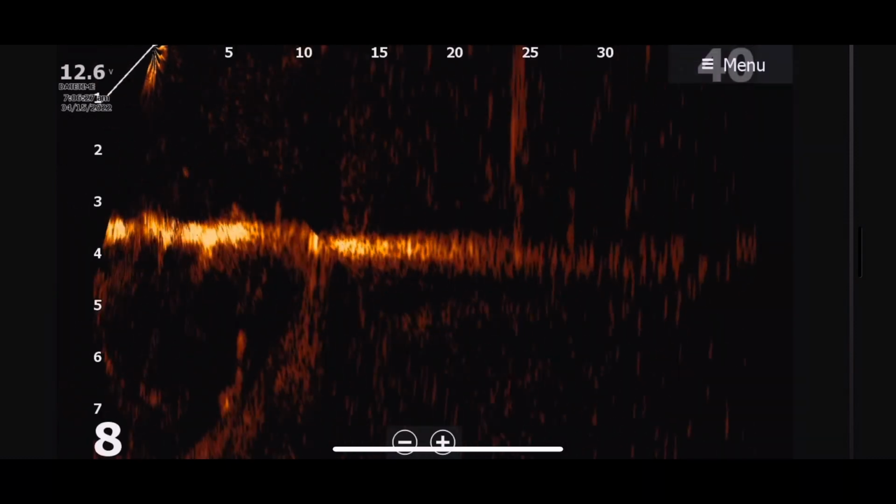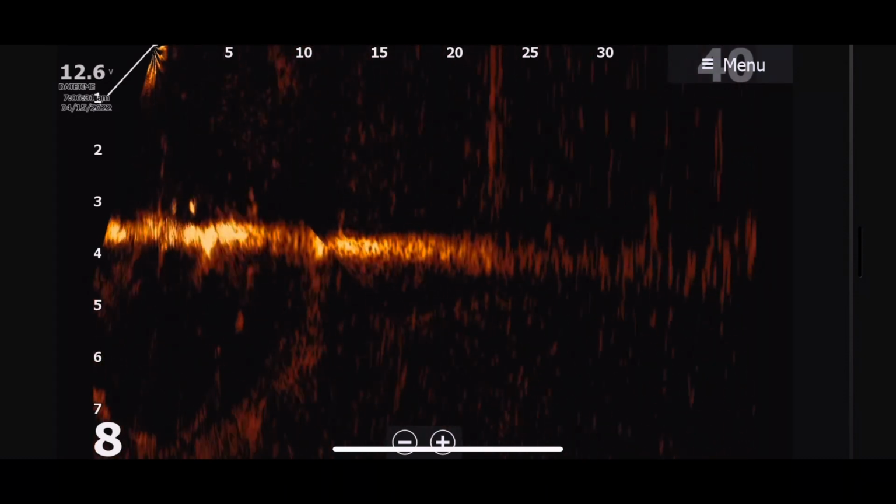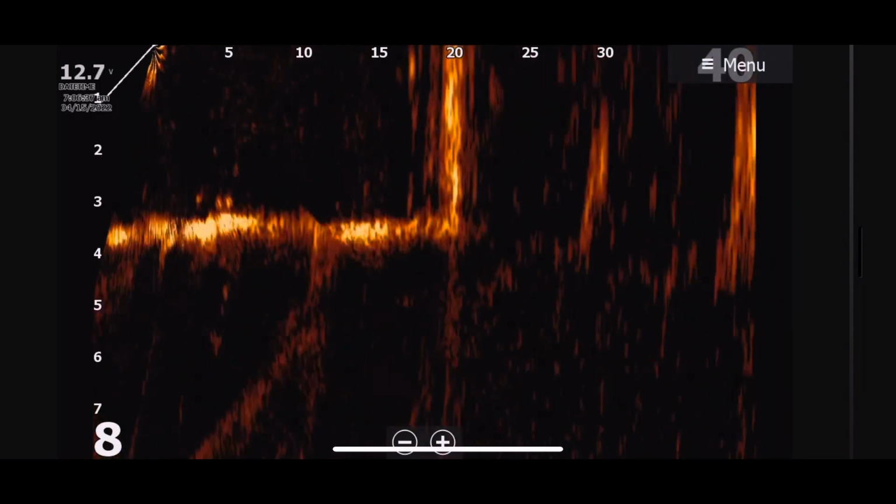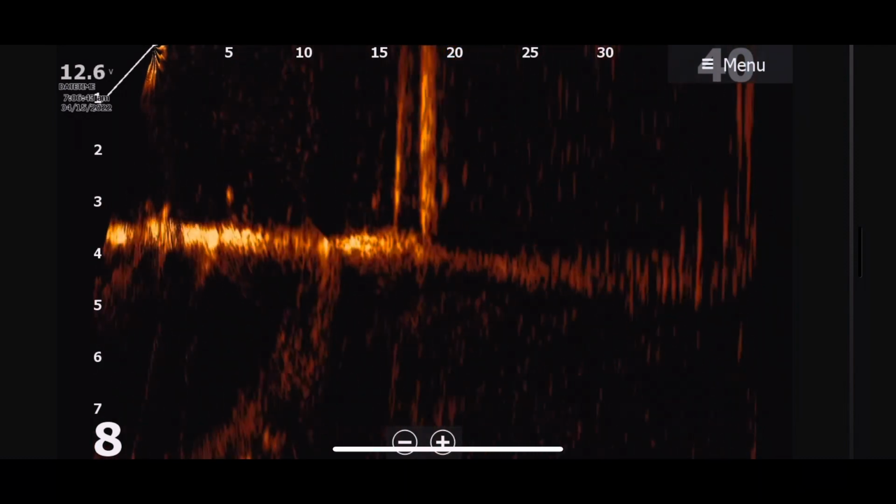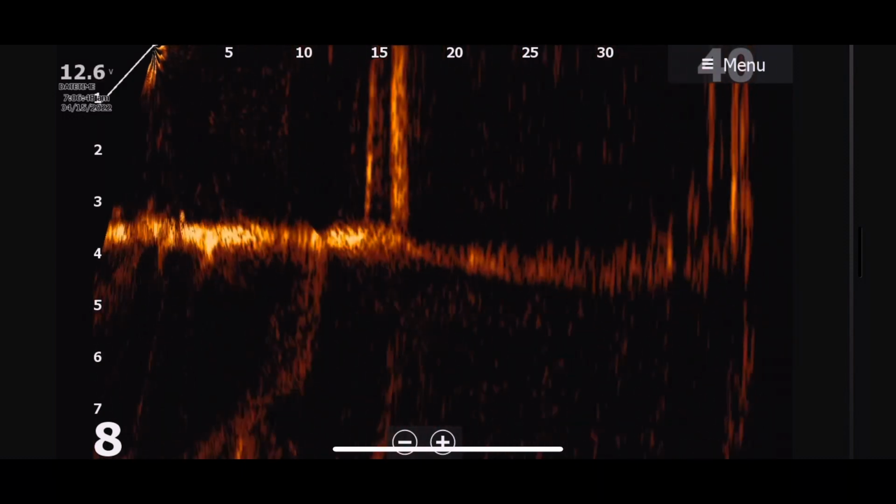40-foot forward range. I like that when I'm fishing around trees or visible cover, although you can go out to 60, 70, 80 feet with Active Target. Around what I'm fishing here, it's 30, 40 feet away. You can see an Alabama rig coming by that tree right there. Look at the beautiful ribs in that tree. It's just amazing detail on it. Lowrance has got that down pat.